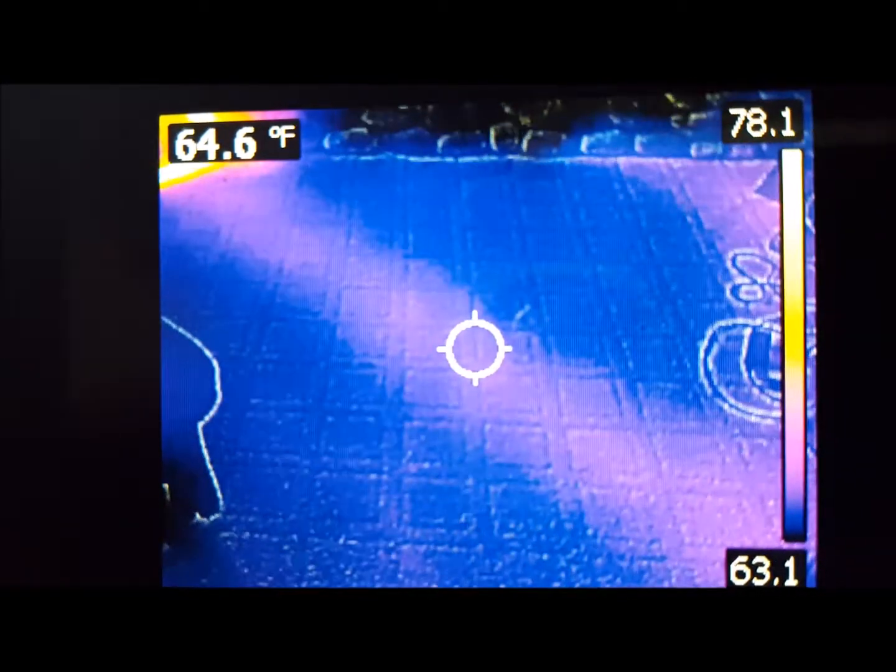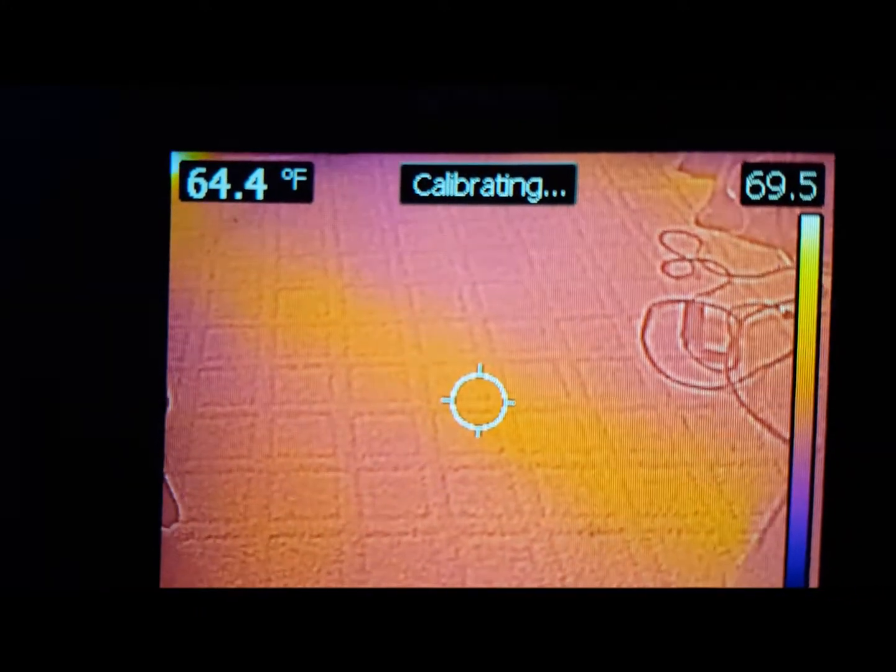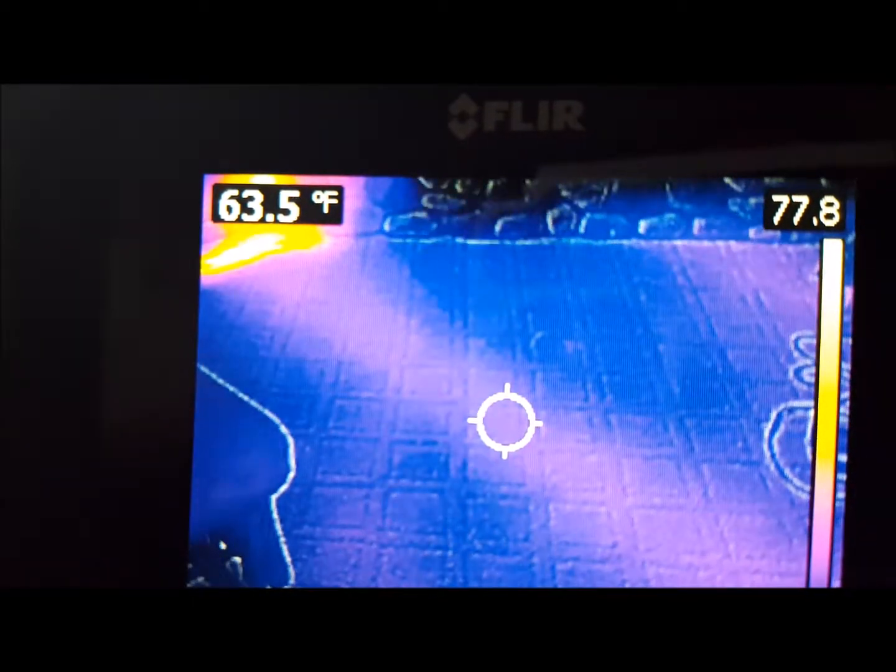And if you look in the center of the picture where the dot is, you can actually see the temperature change because the furnace is running right now, of the heat duct running underneath the floor. And it extends off to the right under the couch and into the main duct under the floor. But this would help us if we had no access to tell where the heat runs run to see something like this.